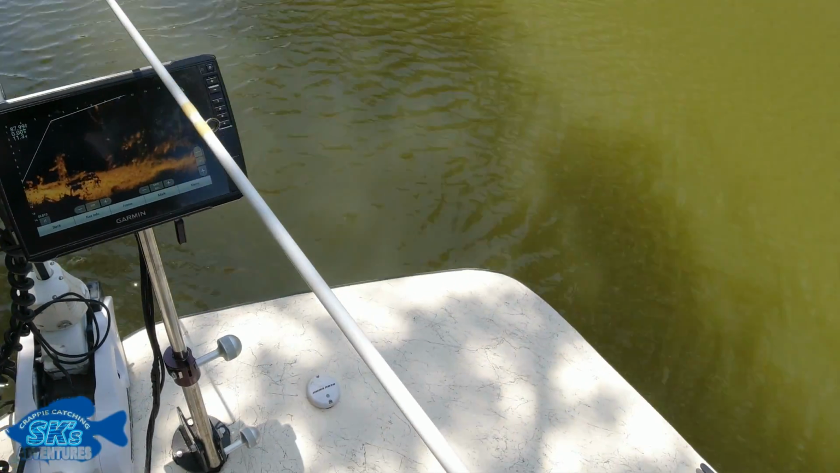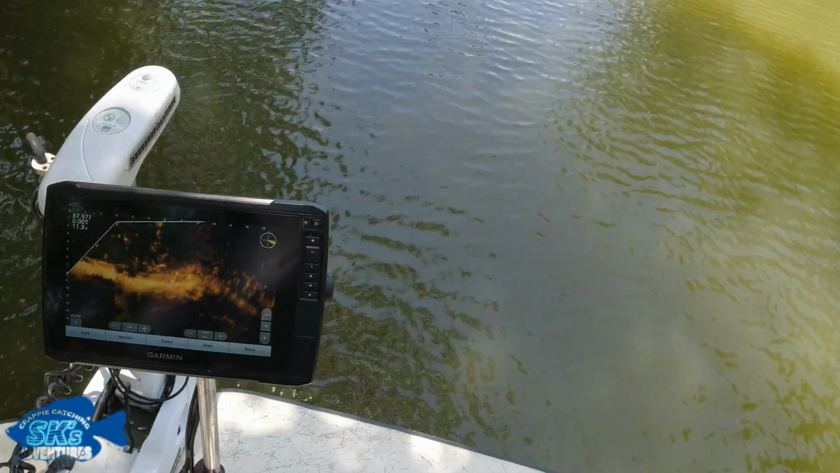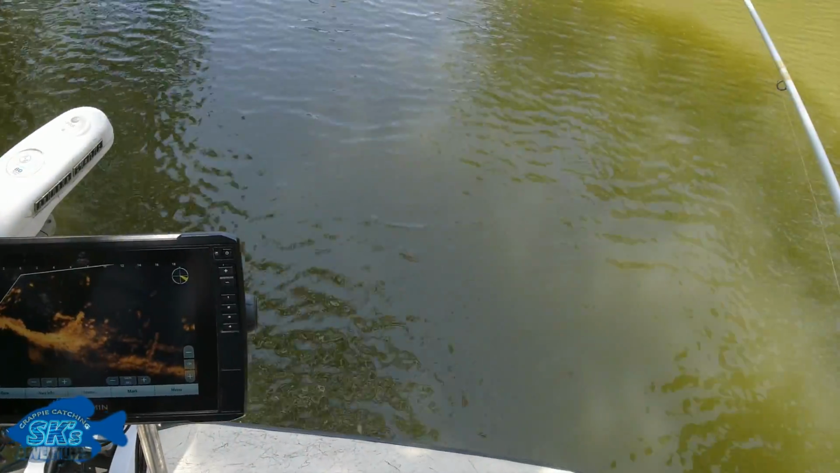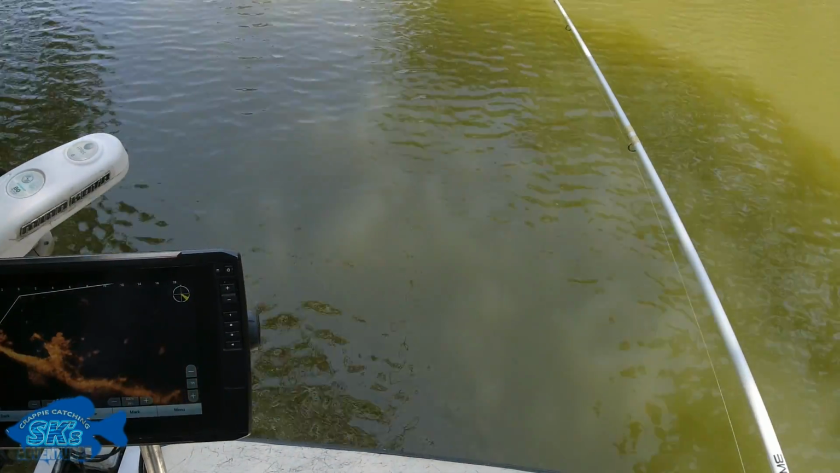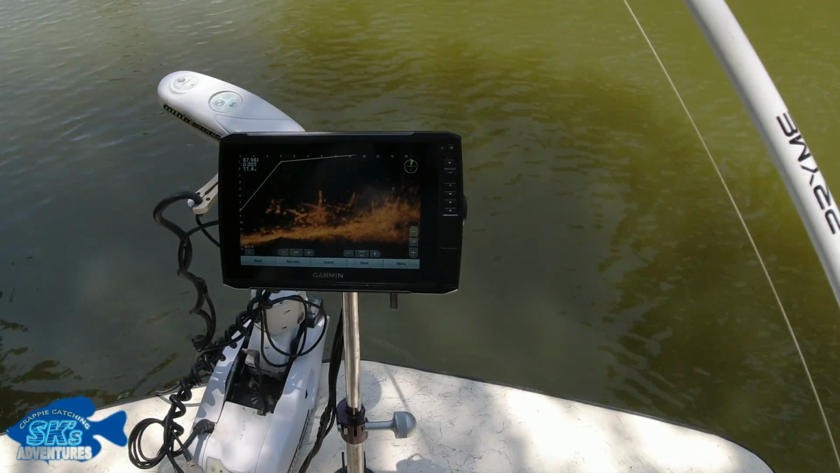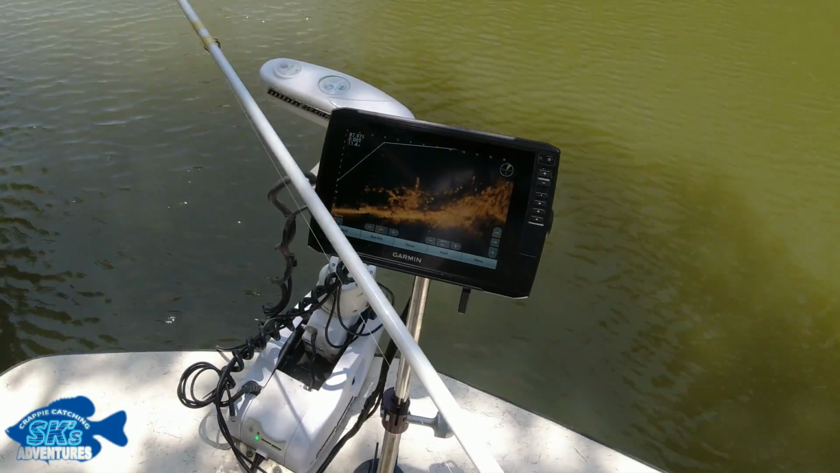First and foremost is going to be the transducer orientation. There's not a lot of people that talk about this, but having it in auto, you can get a decent scan, but it's not going to give you the best that your unit can give you. So if you're using forward facing sonar the way I am here, you want to put it on forward. There's three options. There's forward, there's down, and then there's the perspective mode, which I've never used.